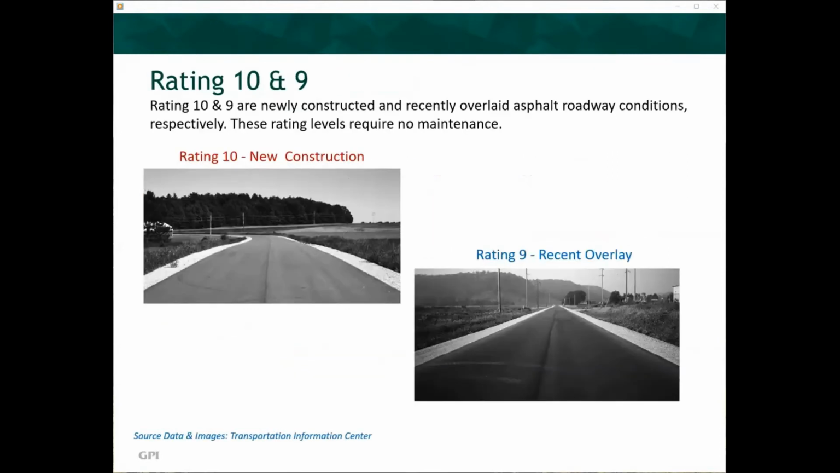Ratings 10 and 9 are newly constructed and recently overlaid asphalt roadway conditions, respectively. These rating levels require no maintenance. These types of corridors generally do not require inventory or field inspection.